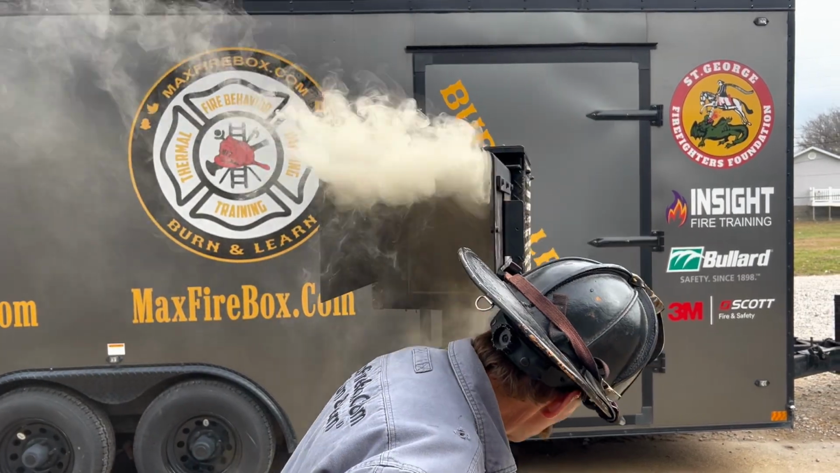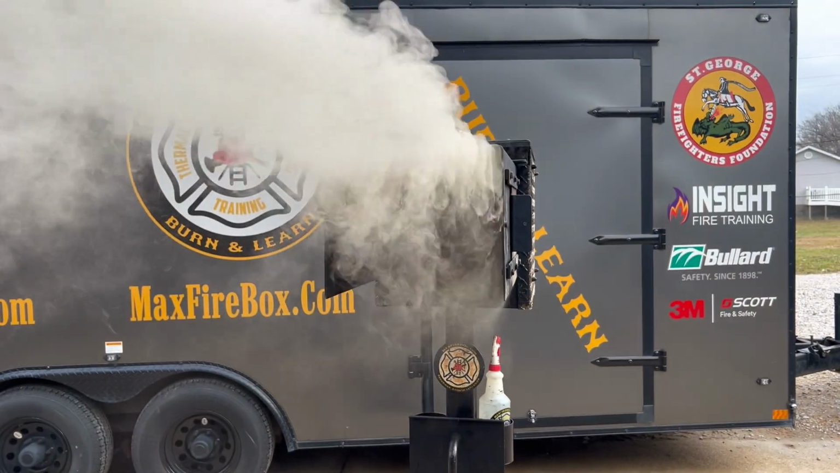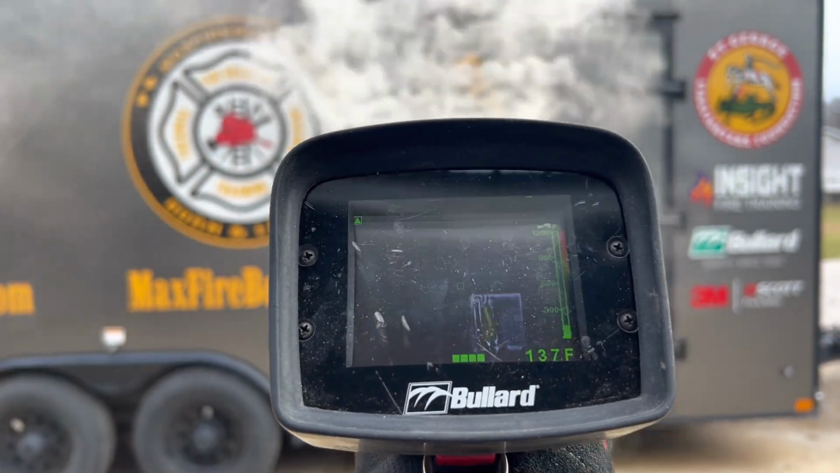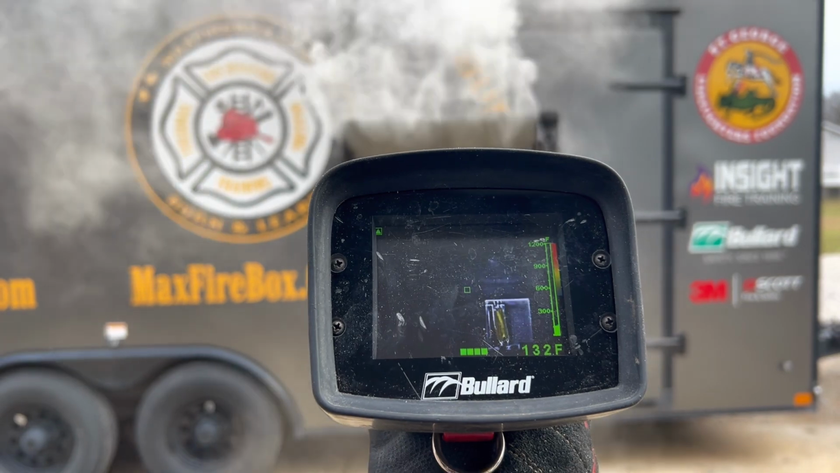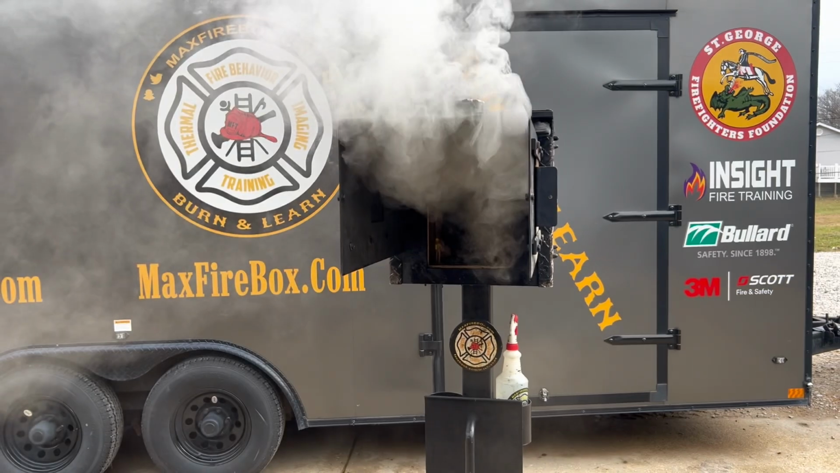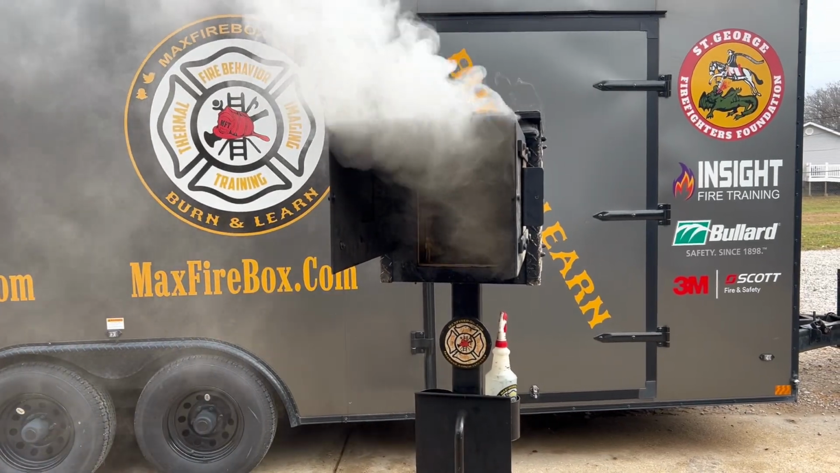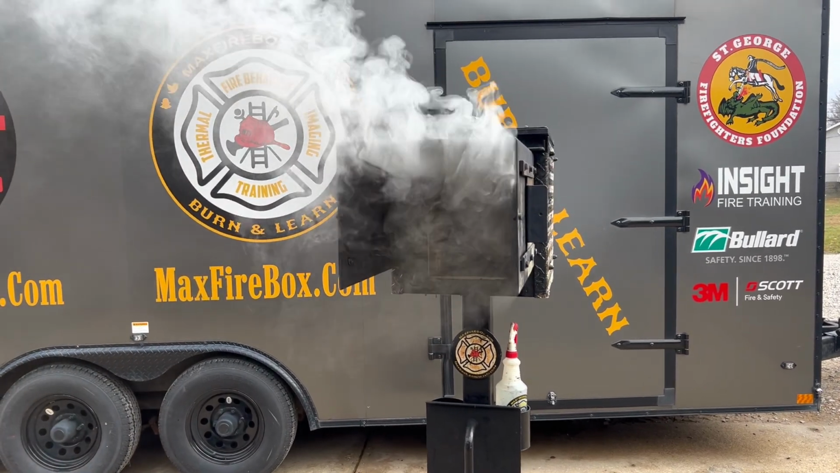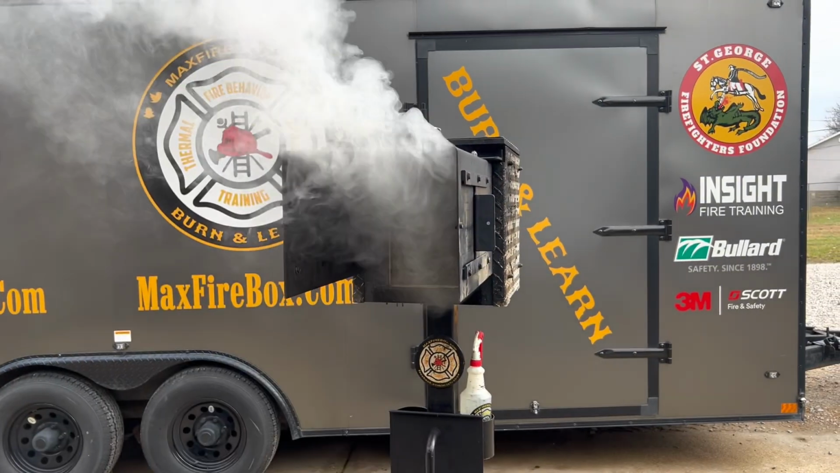We're gonna open that door. Now we look down the hallway and we look through the eyes of the thermal camera. So there's your thermal view as far as what you have taken place. And then there's your visual view. So we'll come up and we're gonna ignite the smoke and show how smoke is fuel.